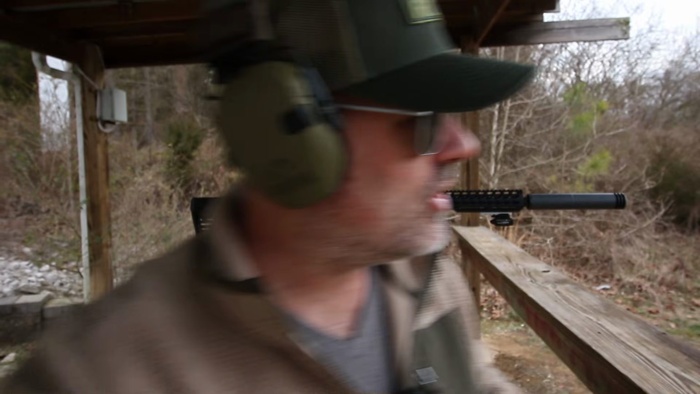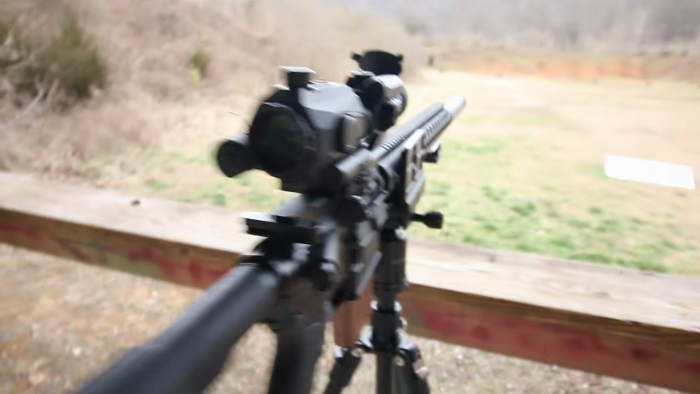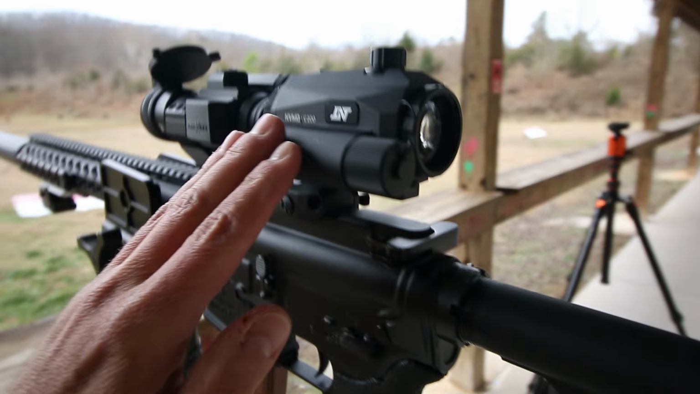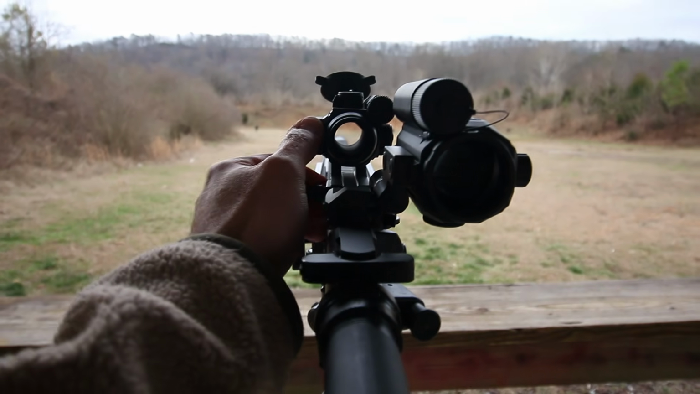We are now down at the still range. You can see several still targets downrange. They start at 50 yards, 75, 100 yards. This time around I have a Vortex red dot right here. It's an old school red dot from Vortex. And I'm using the optic here as a magnifier, and it can also flip to the side. Isn't that a sweet setup?